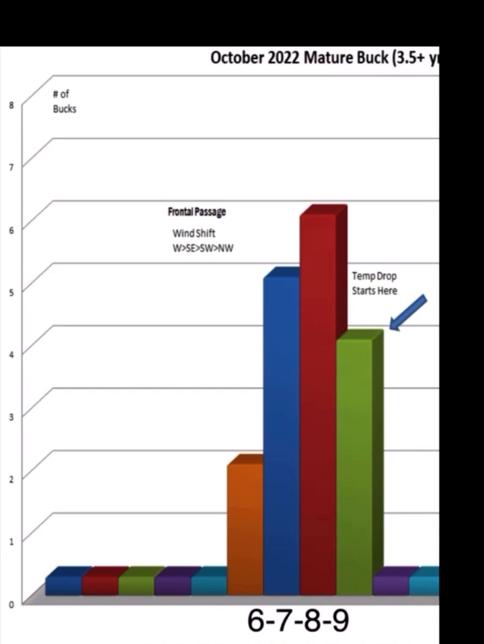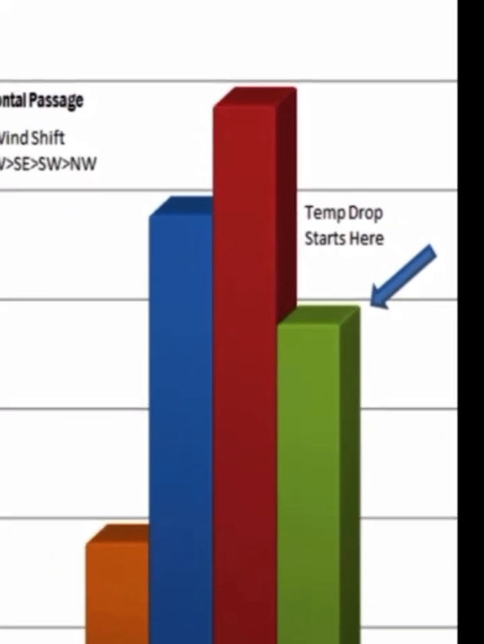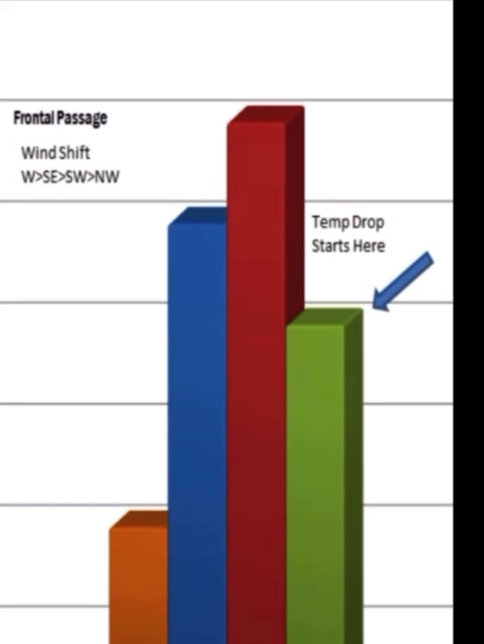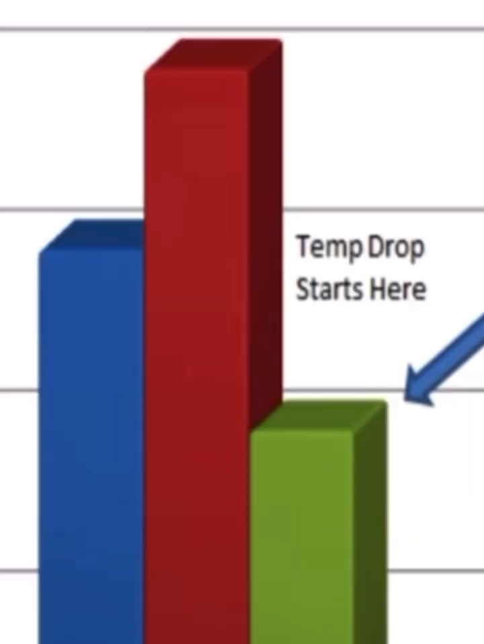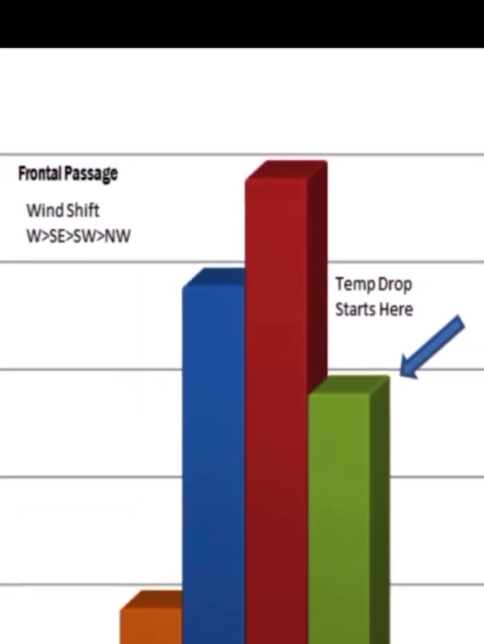The 6th was a wind shift day with 2 bucks on camera moving during a west to southeast wind shift. The 7th was a southeast to southwest wind shift. 5 bucks were caught on camera. 6 bucks were caught on camera as the wind shifted after the frontal passage.